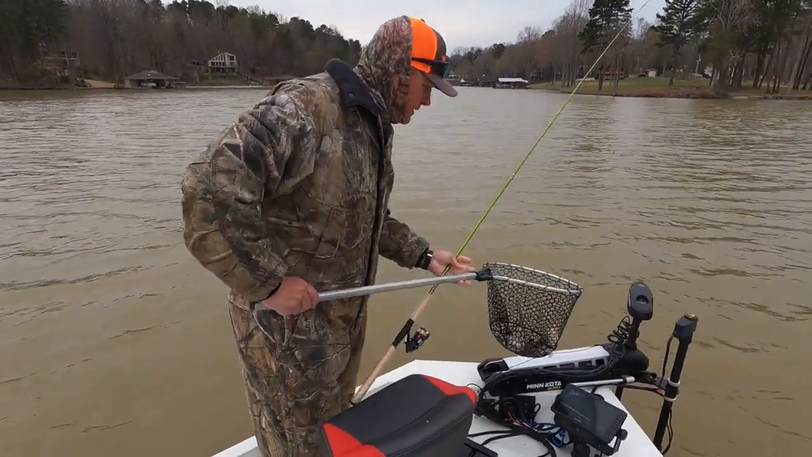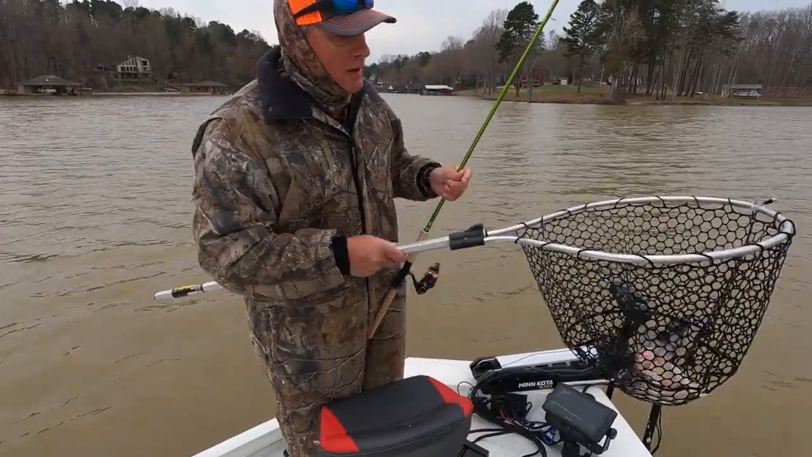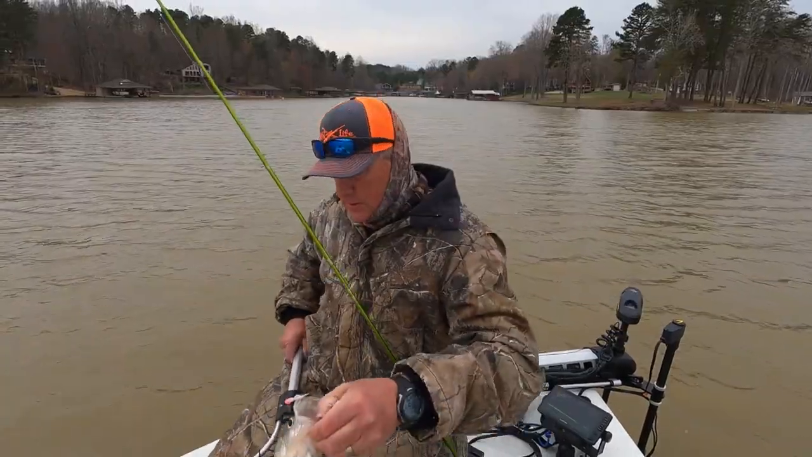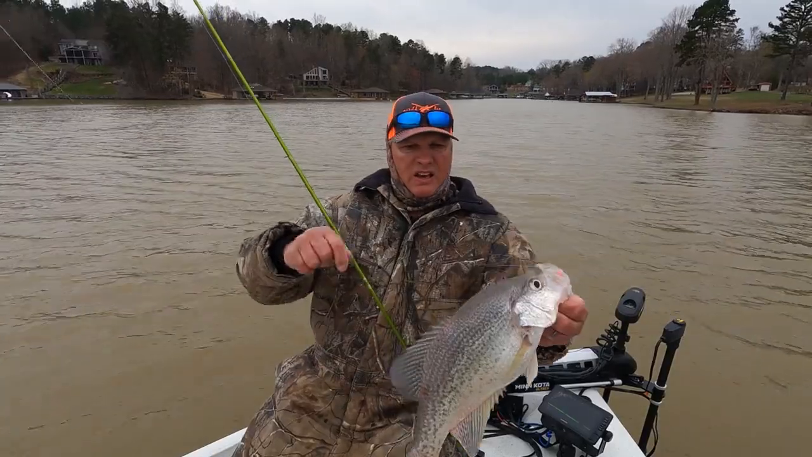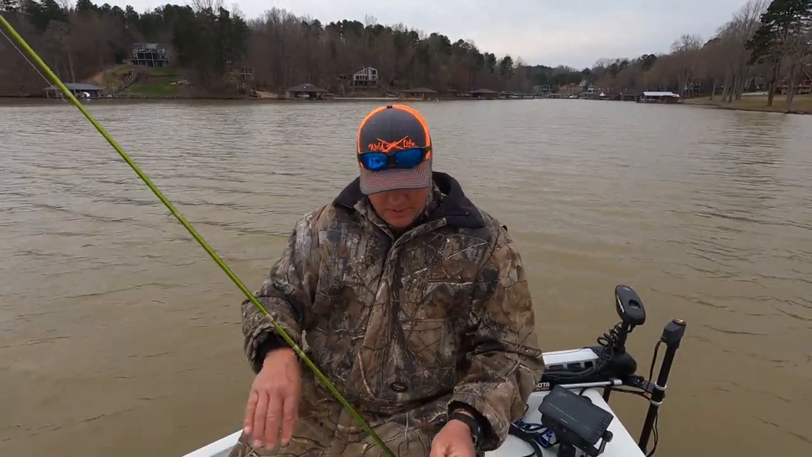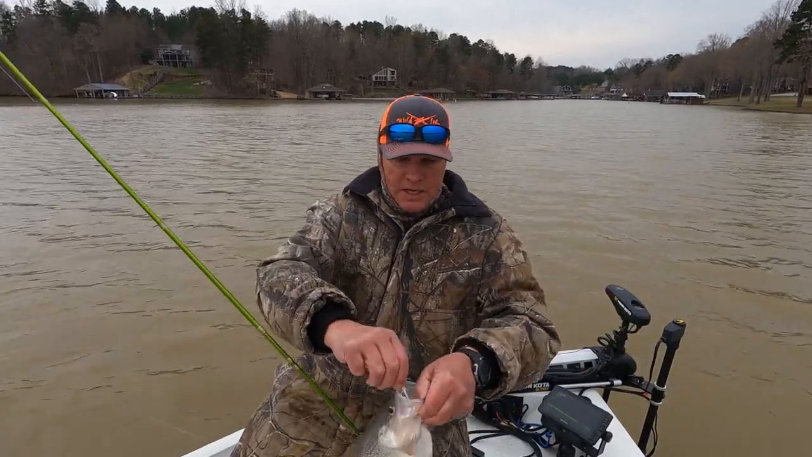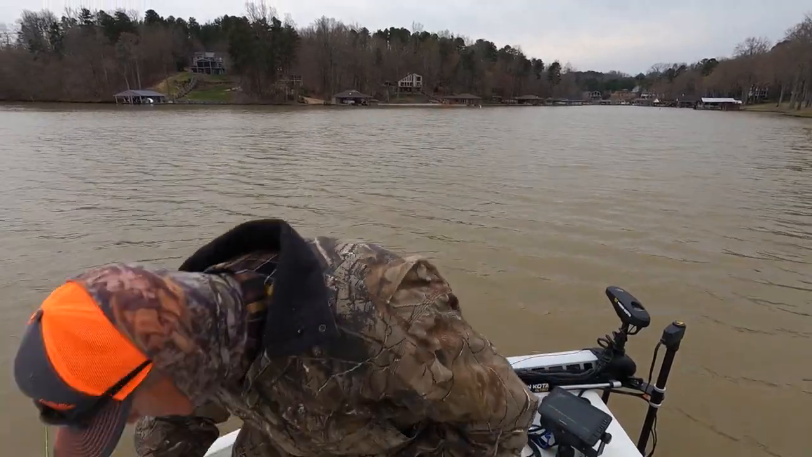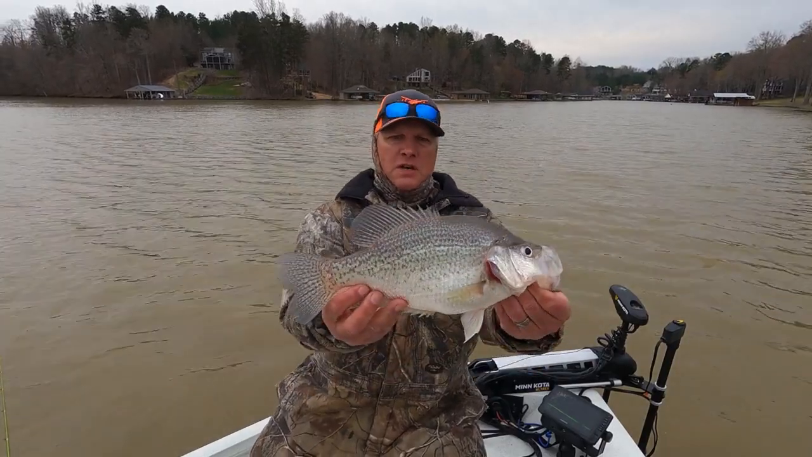Gracious, gotta dip that one, y'all. Got a whole lot of weight on him. Good gracious. That is a good fish right there. Boom. Hit that pink jig. She's laying up here on this high spot. A nice fish, y'all.